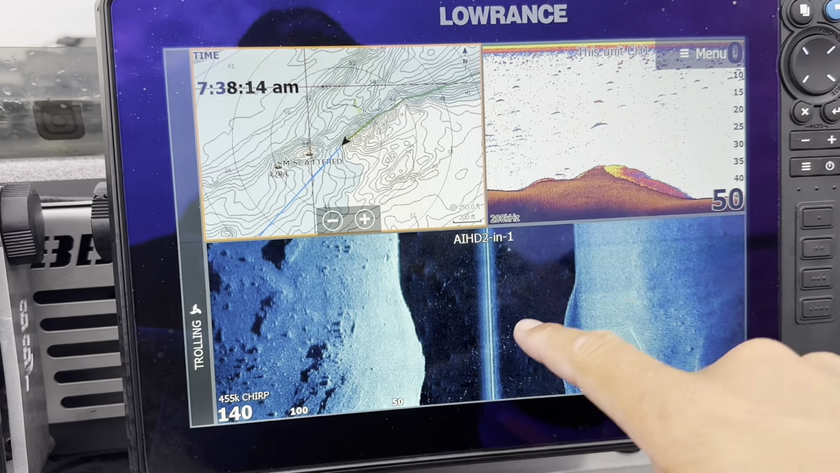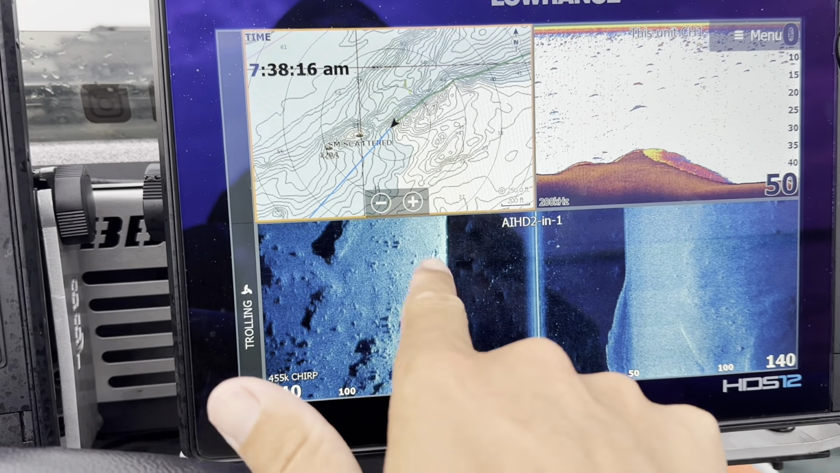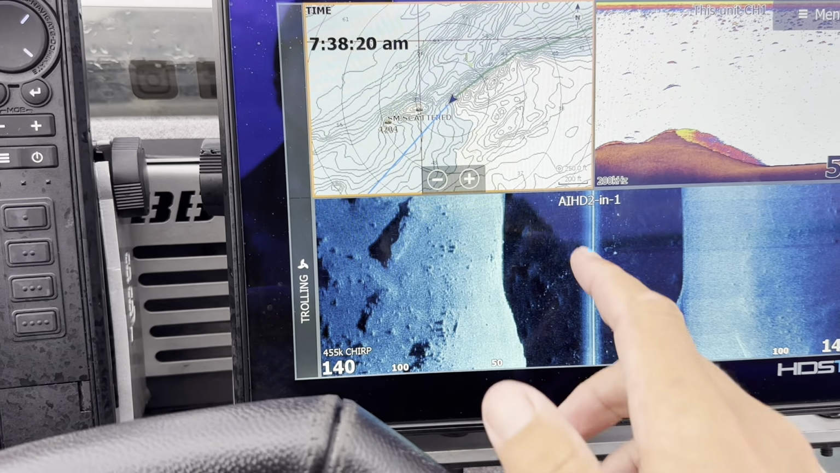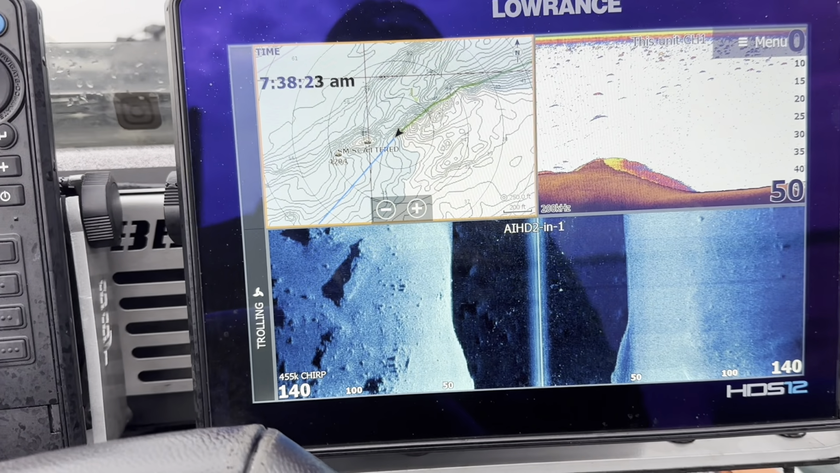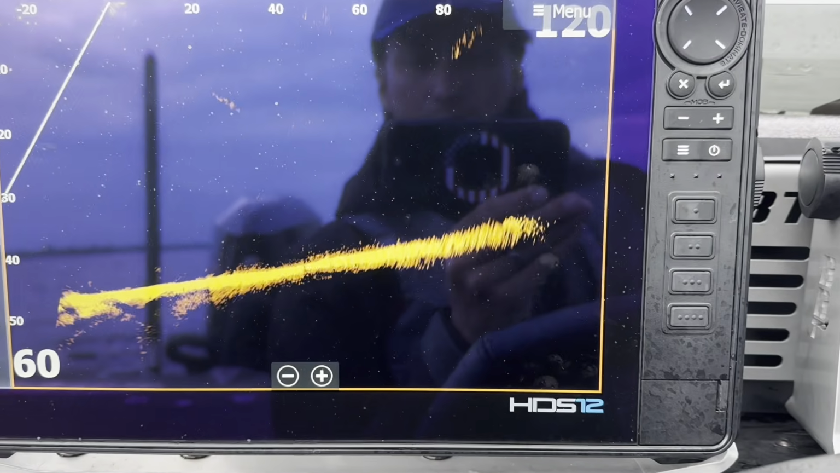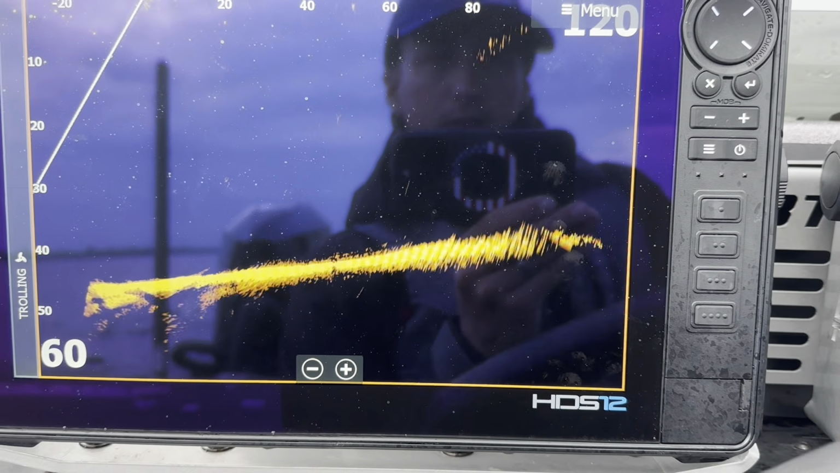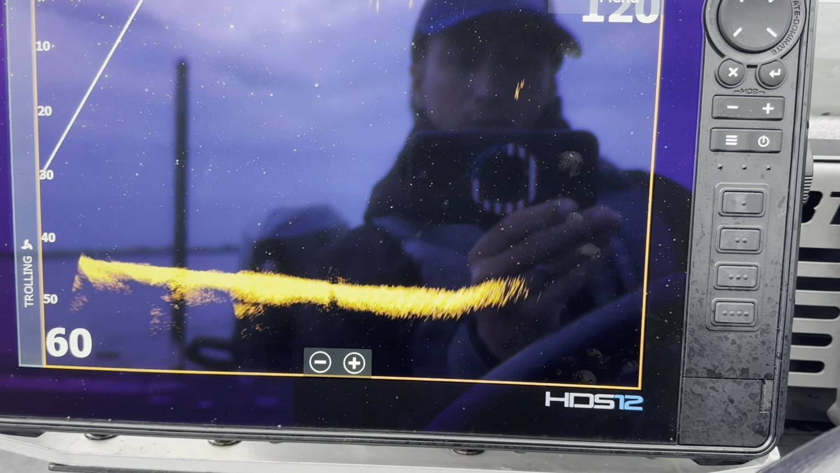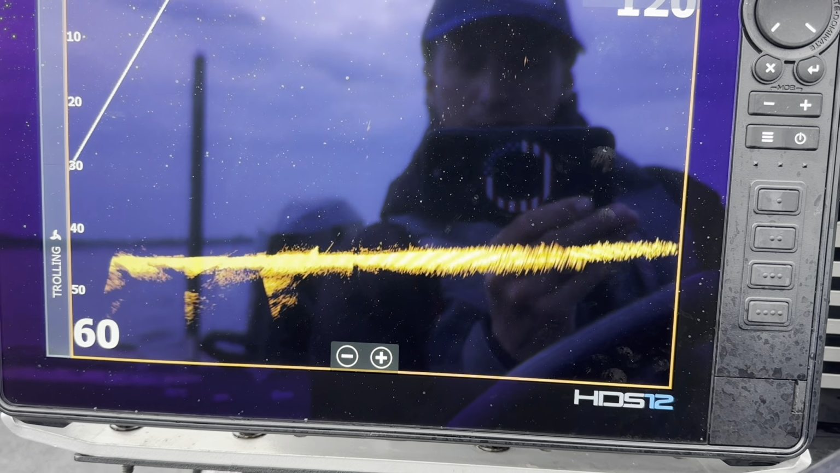At the same time, I got my 2D, my side scan, so I'm looking there. See, there's all that rock over there. So it makes me really think I should be looking over that direction. I got my map up. So this is how I'm running this 2 at a time. And again, we're just gonna keep on looking. Oh, there's something with that. That's another little boulder there.